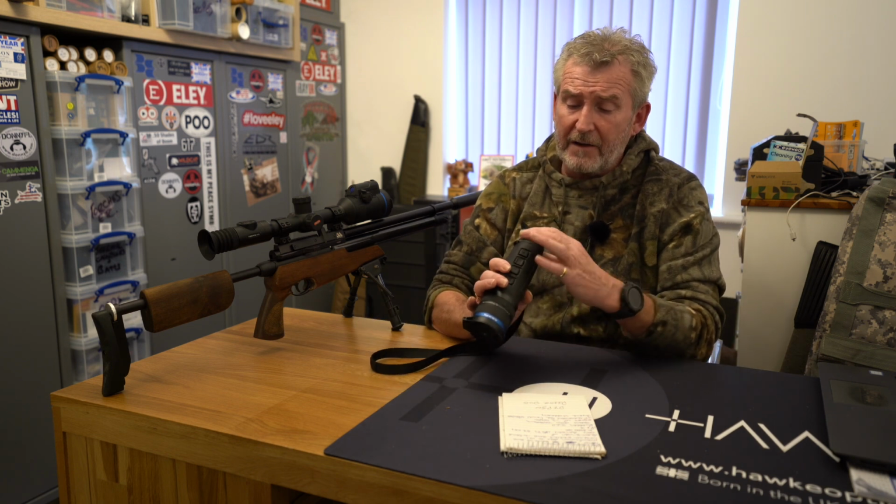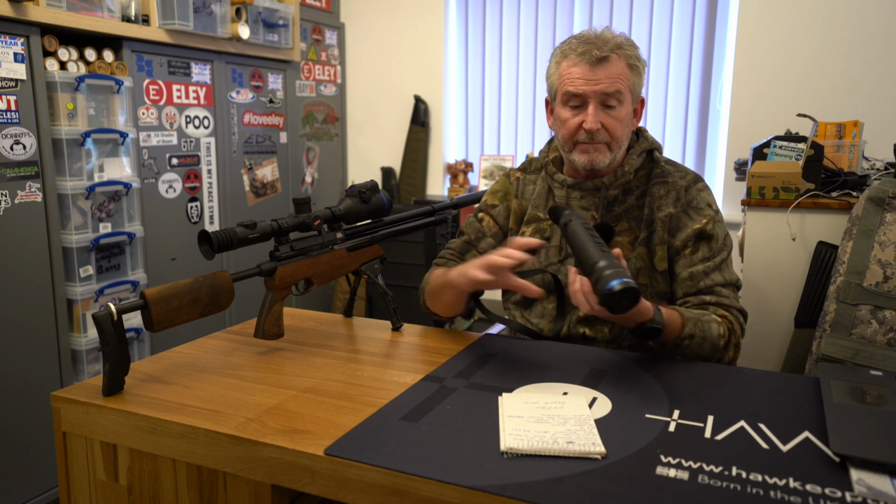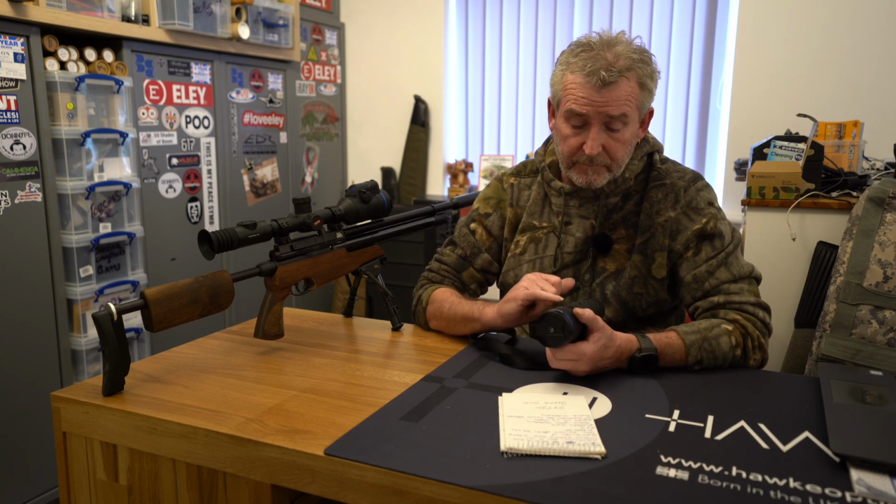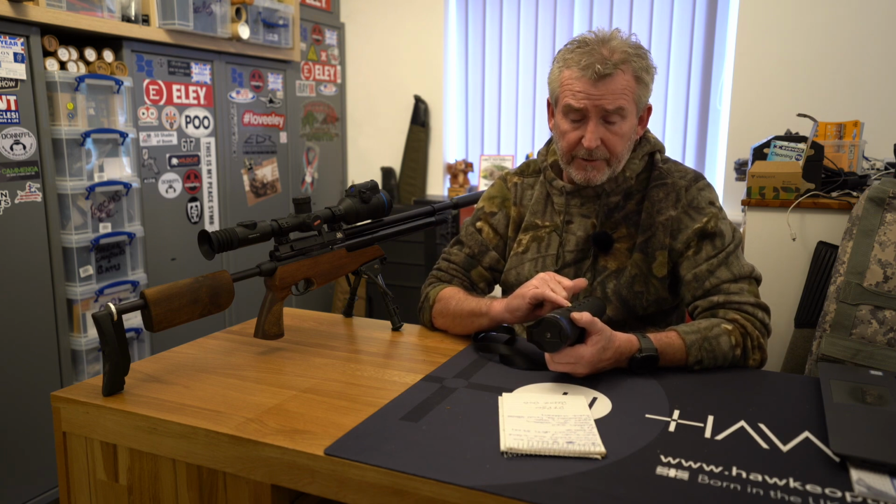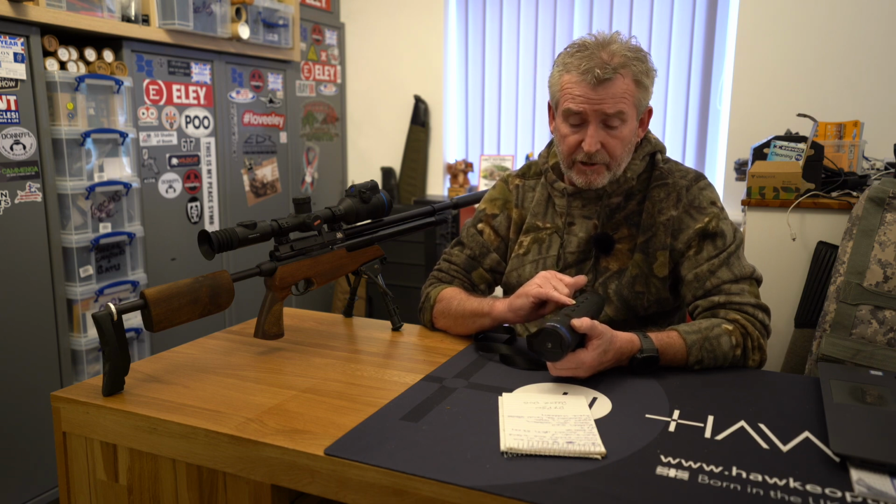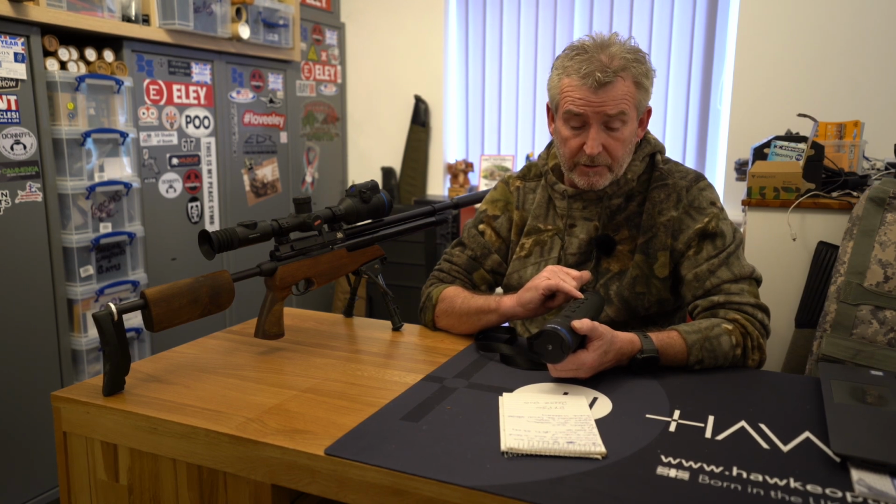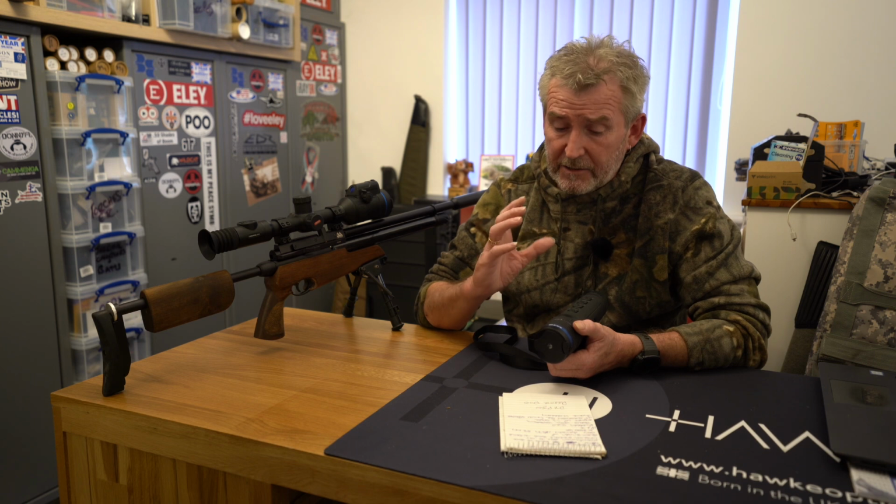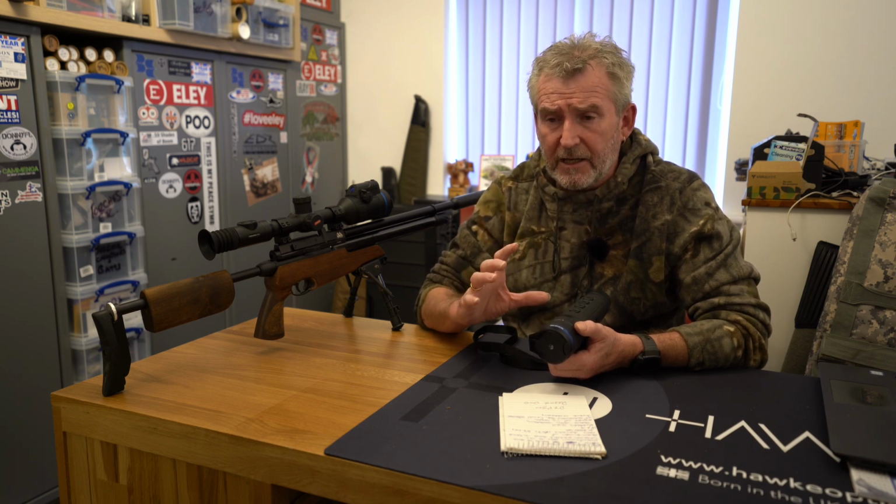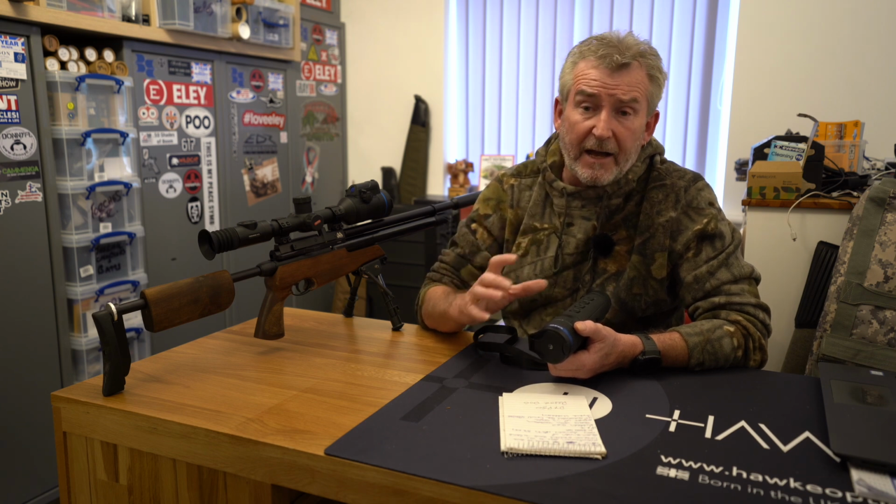Obviously, eye focus on the back. A nice rubber eye cap, which is always handy for keeping external light from coming in. The buttons are all on the top as normal. The main power button, which also gives you a standby if you single click it. There's a record button, which is the next one up. There's a menu access button, and then there's the up button, which also does other functions as well. All the information to access and control the thermal is all online and in a little booklet